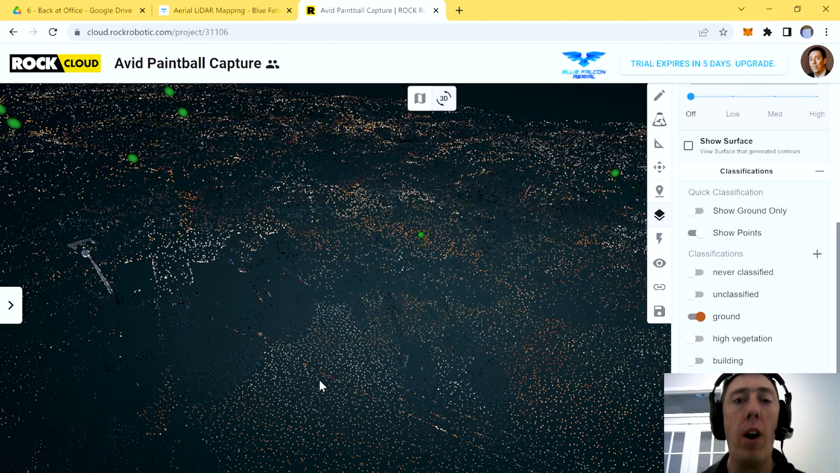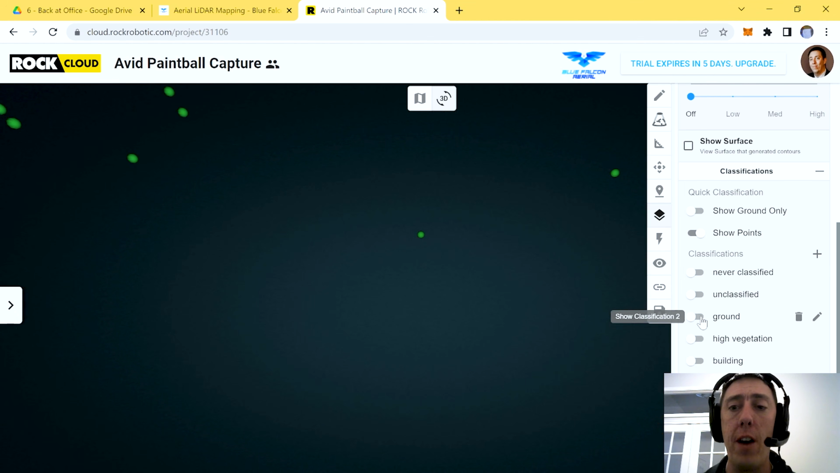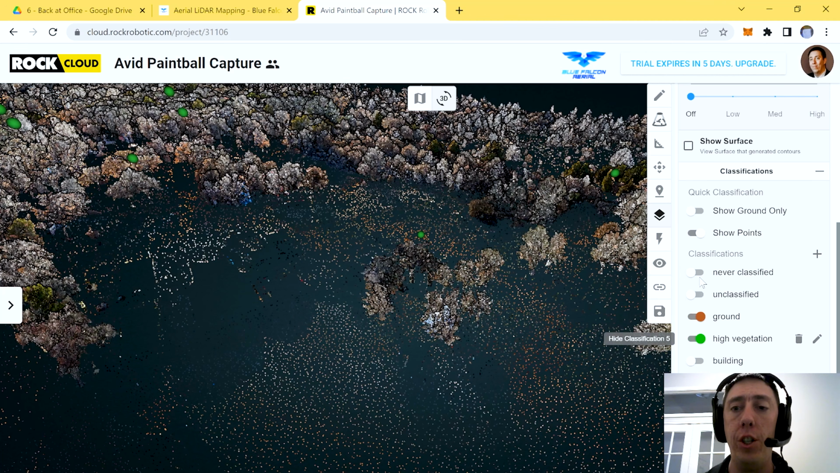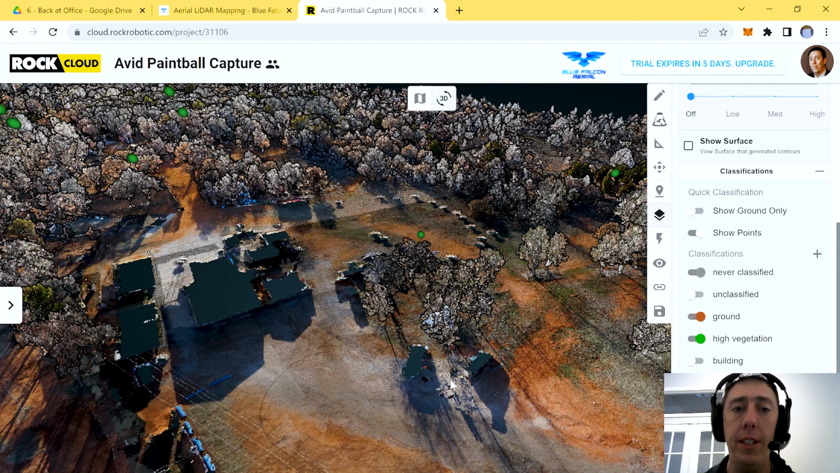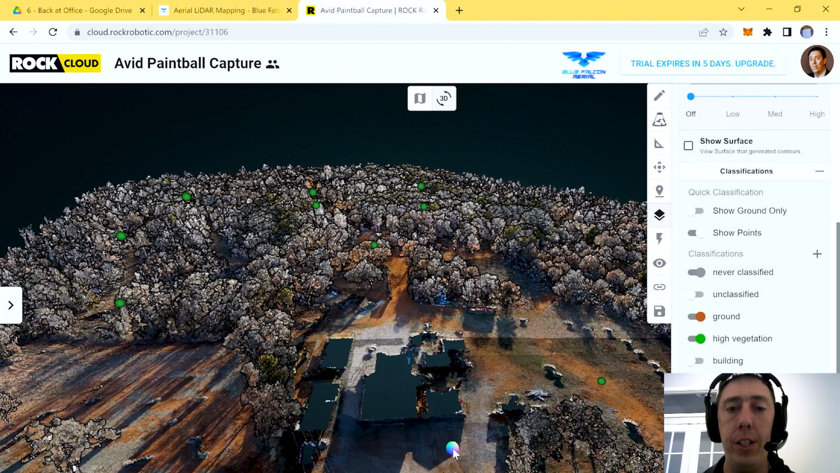Now, for your own project, you don't necessarily need all these additional classifications. We wanted it for this one just so that we can have an example data set to show how this process works. But if you do the basic level, you're still going to get vegetation and ground, which is usually plenty for what you're going to need for your clients. So there's the ground, it's removed. There it is, high vegetation. Like, this is how it works, guys. Really, really simple, really cool.